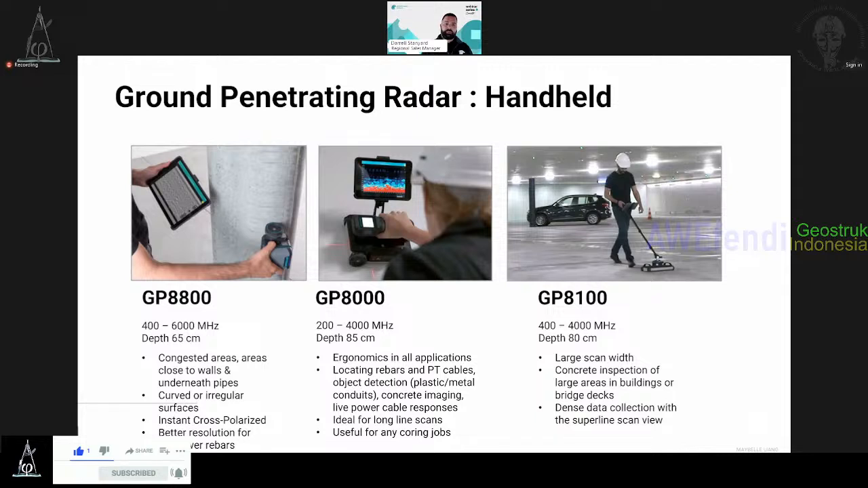Today, we're going to go through the 3 different GPR models we have. We have 3 concrete GPRs: the GP 8800, which is on your left, the GP 8000, and the GP 8100. All very powerful tools for concrete. The 8800 is ultra high frequency. I know Hussam is going to cover this later, but 6,000 megahertz, very, very detailed in the data it's going to collect, as well as going down to 400, so also able to go very deep in the concrete.